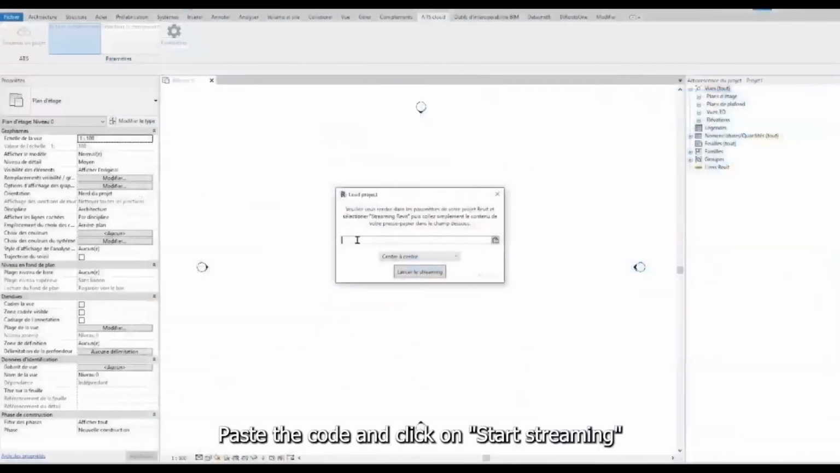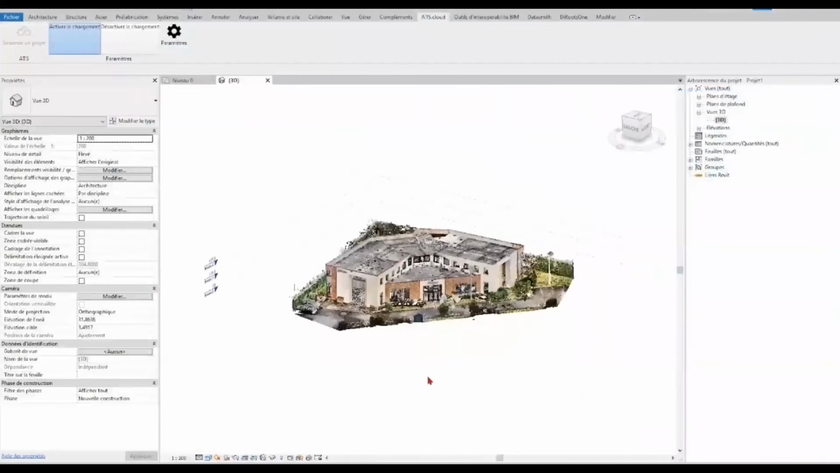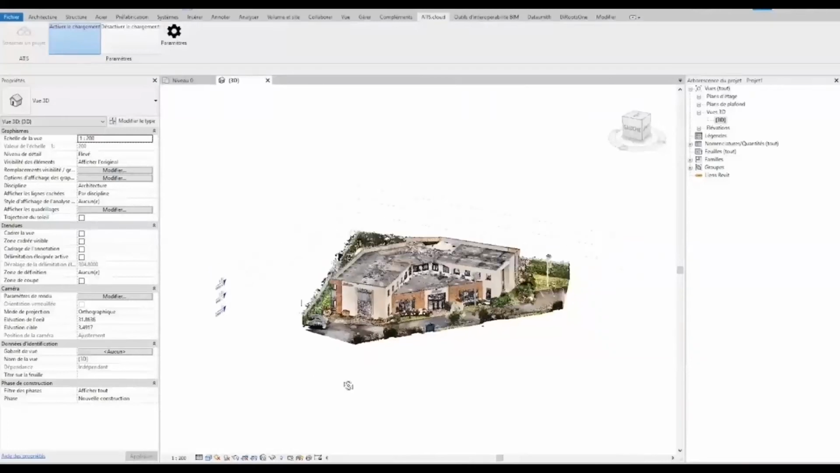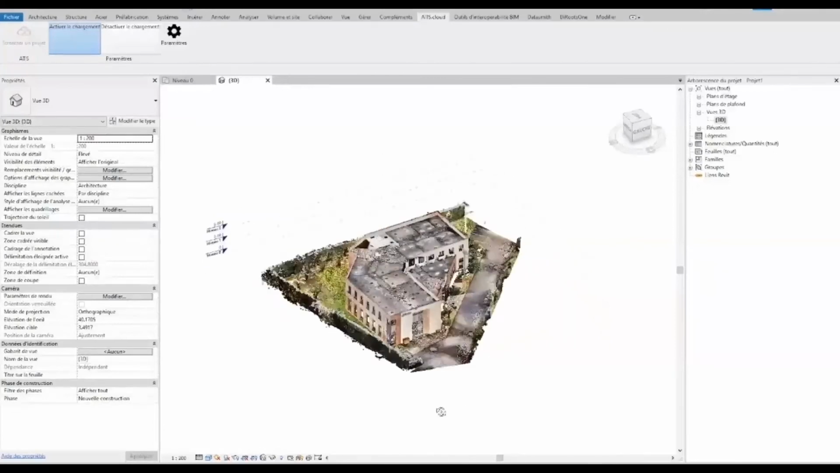And once we activated the plugin Revit, you can copy the code, launch it on Revit, and you will be able to stream the project locally. Depending on the project size and on your internet connection, this may take a couple of minutes or a couple of seconds, depending on your connection and your computer speed. But your project will be streamed the same way that it is streamed on the browser.